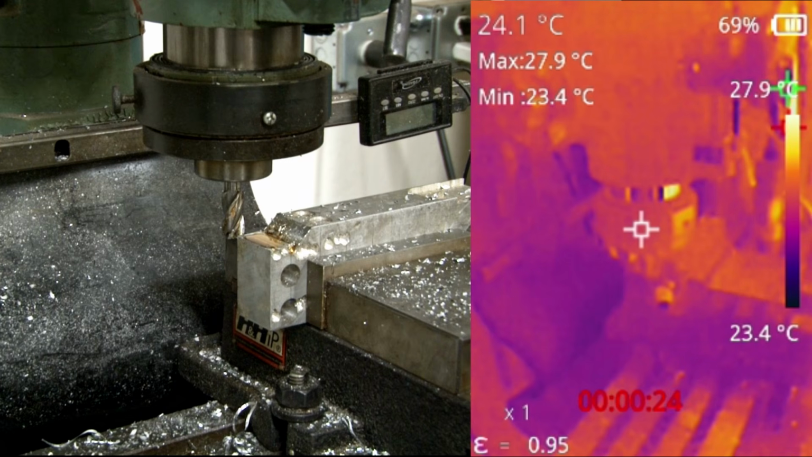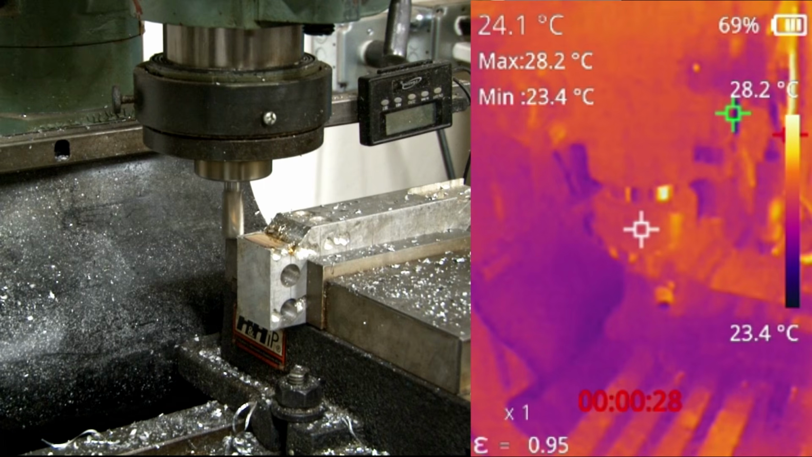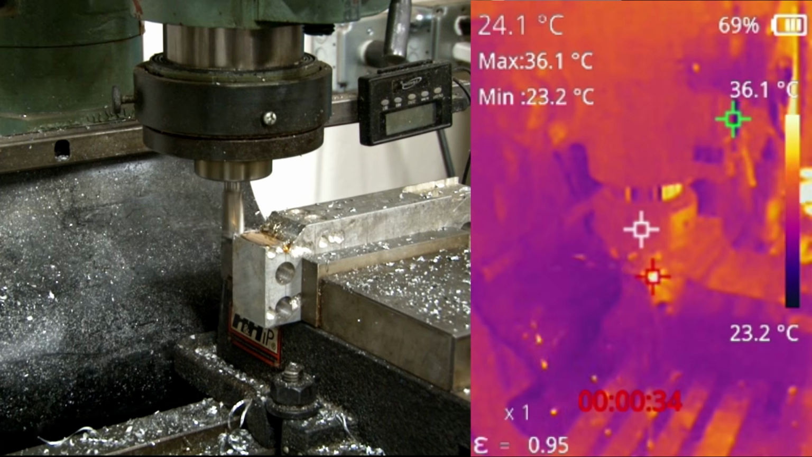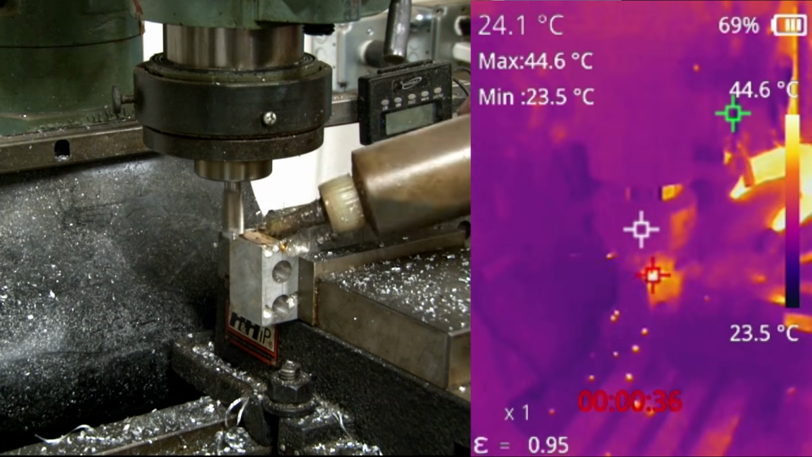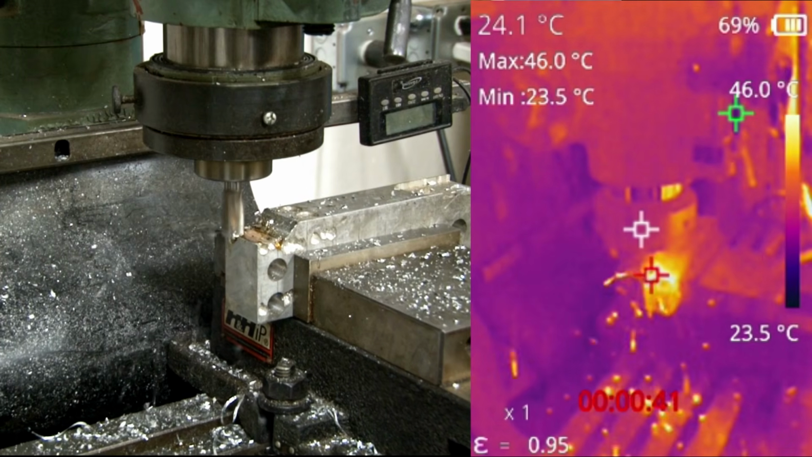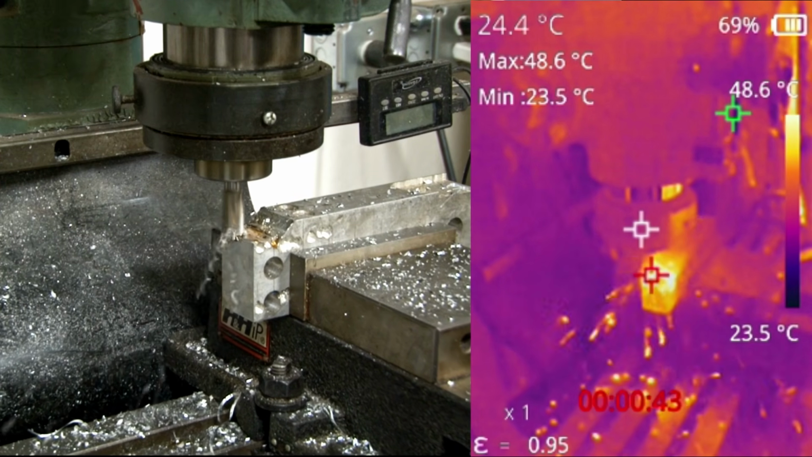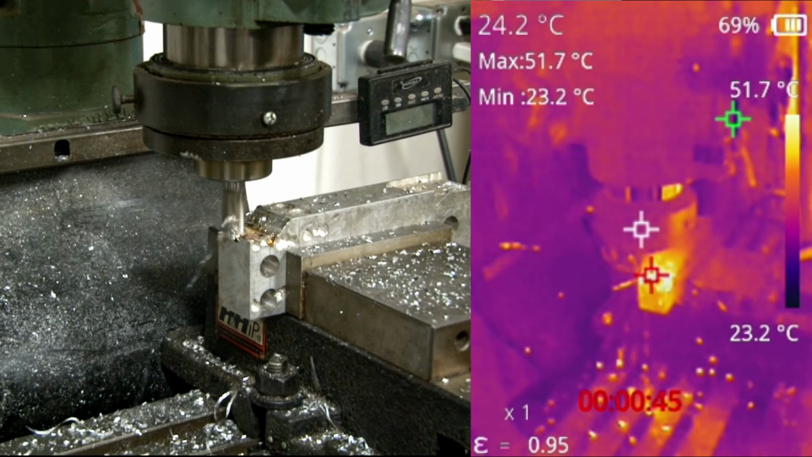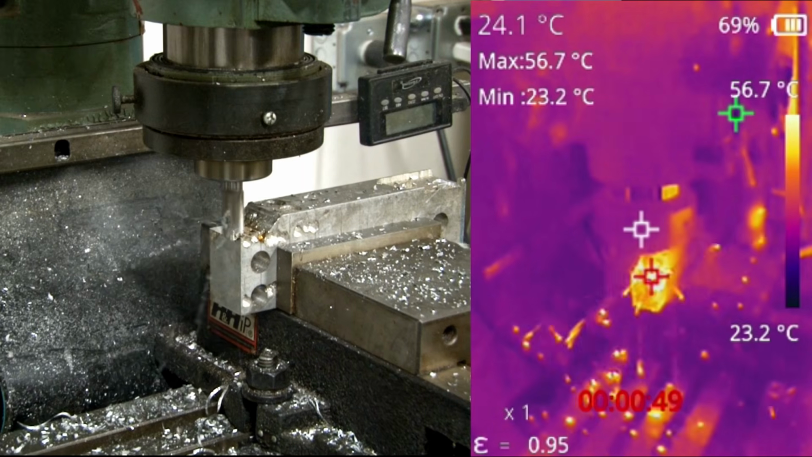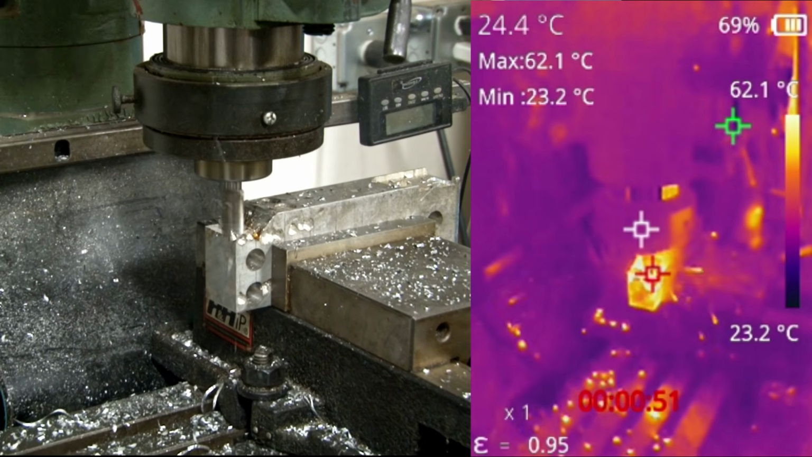Next up, let's go ahead and do a milling operation with it. That's a 1/2 inch mill bit, and you can definitely see that the chips are coming off with a lot more heat in them than when it was drilling. The part's coming up to temperature pretty quick. Also, the mill bit's getting quite a bit hotter than the drill bit.